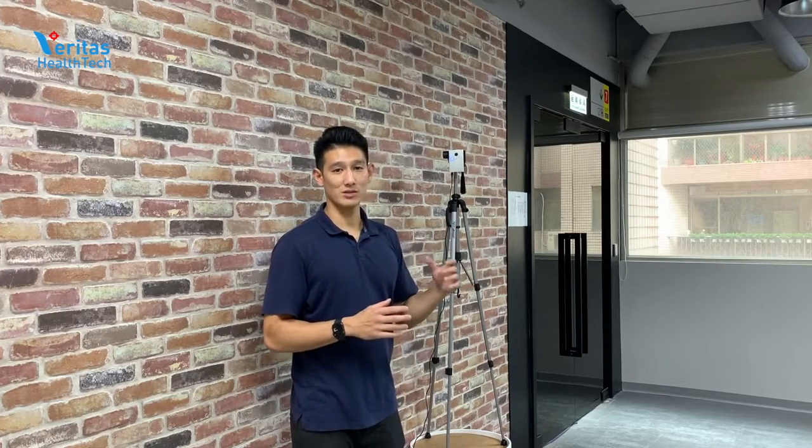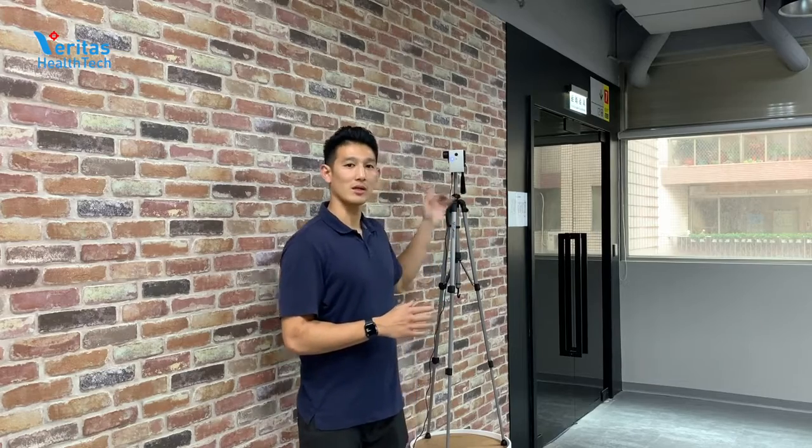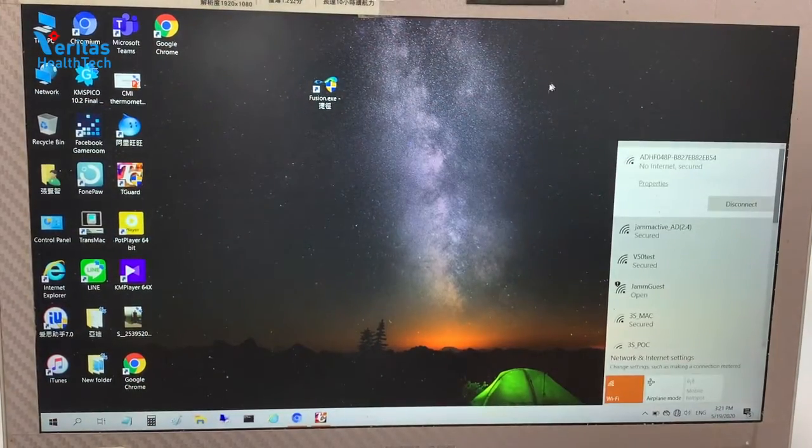In terms of actually setting it up, this has Wi-Fi on it, so it is able to connect to your notebook computer, and from there we can set it up, prepare it, and run the app, and it would be easily run through. So next, we're going to explain how we actually connect the FeverCam Hub with the computer.